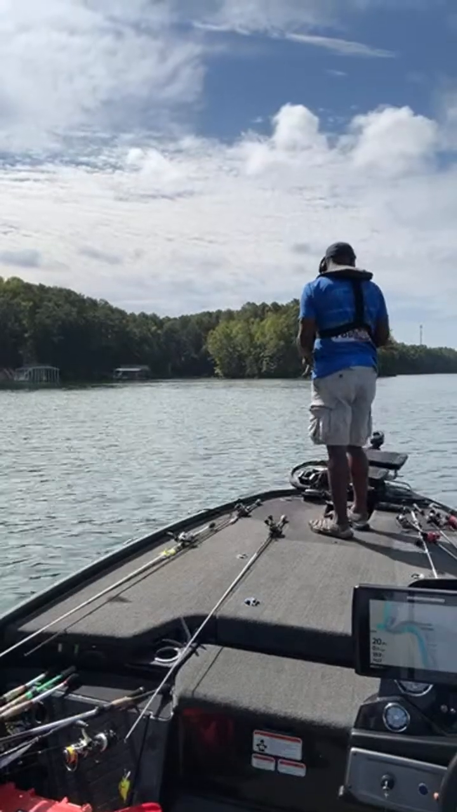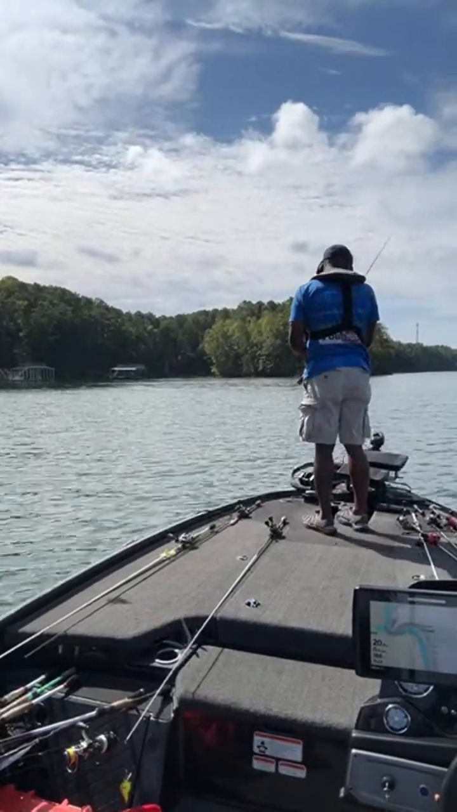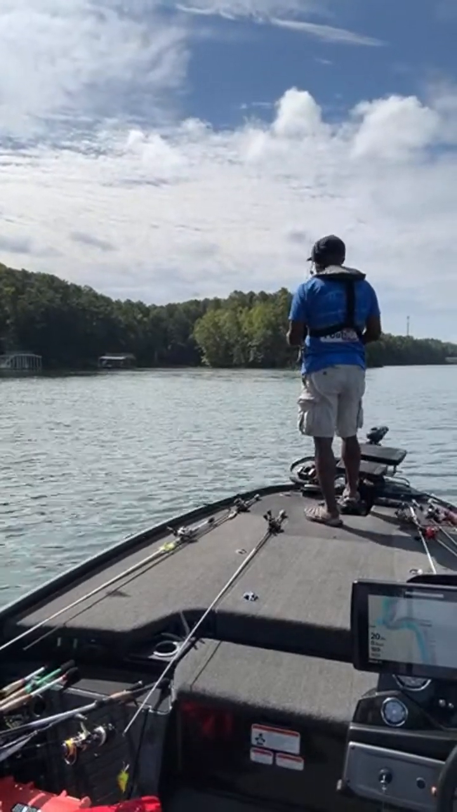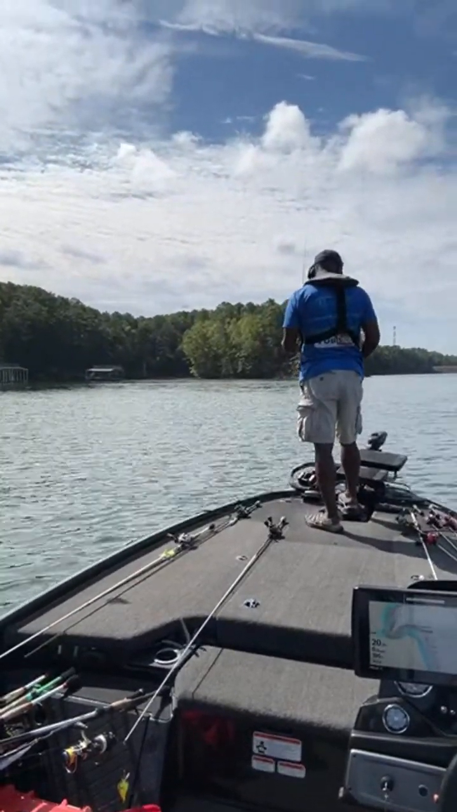All right, I see a nice big bait ball right out in front of me. So there could be some fish around that. So I went ahead and made a cast to it.